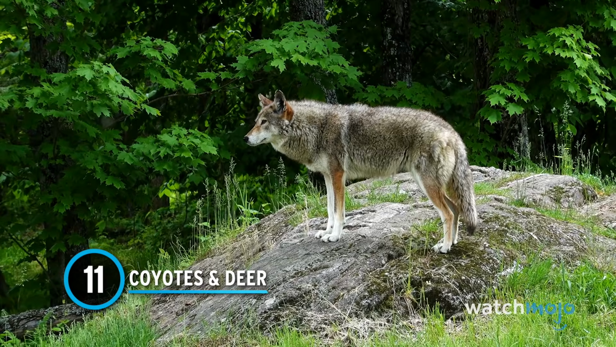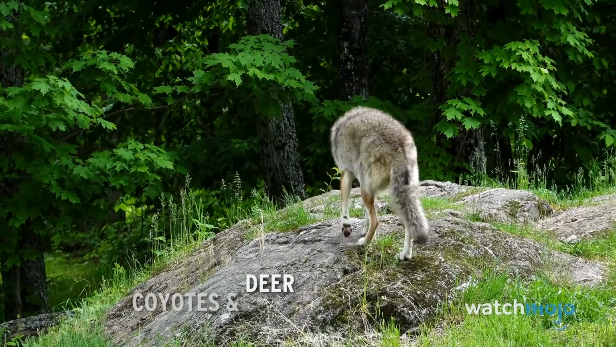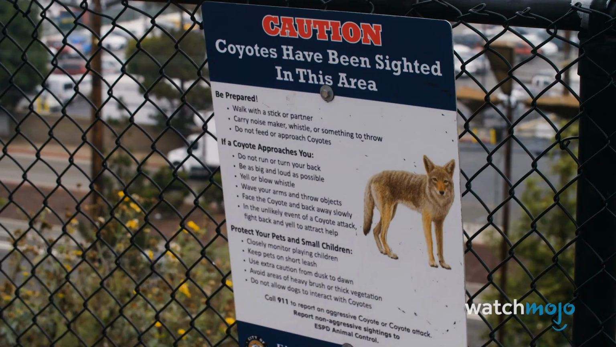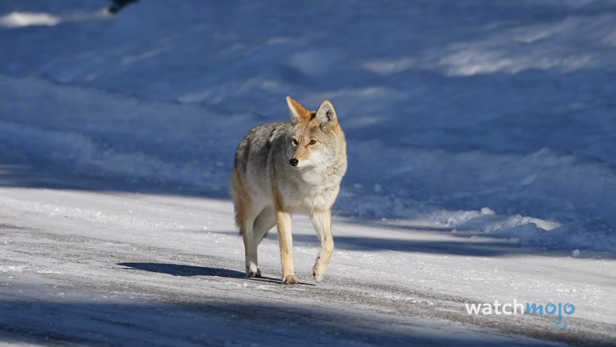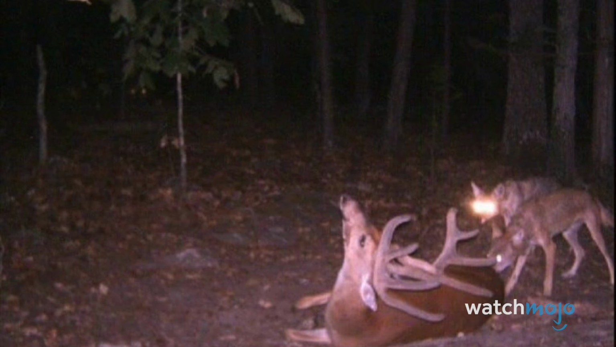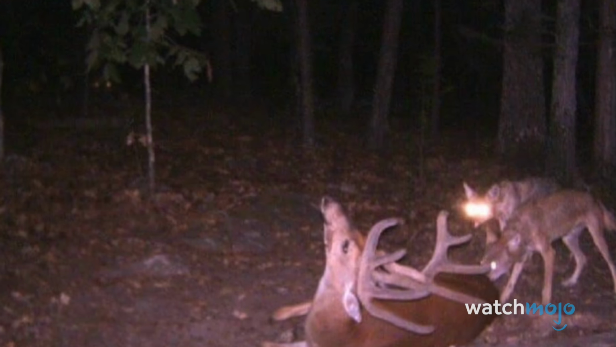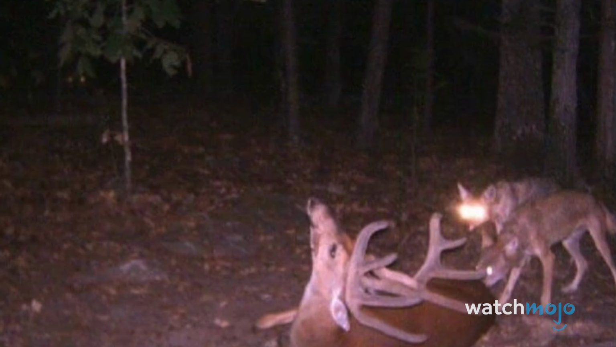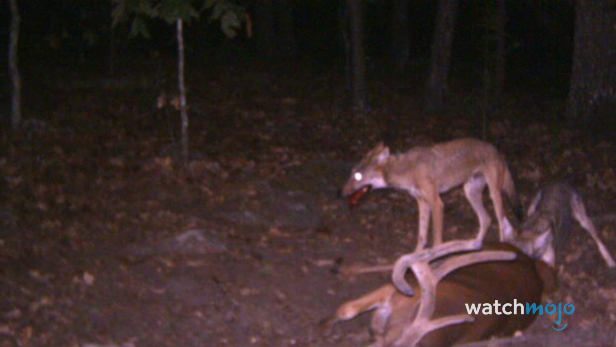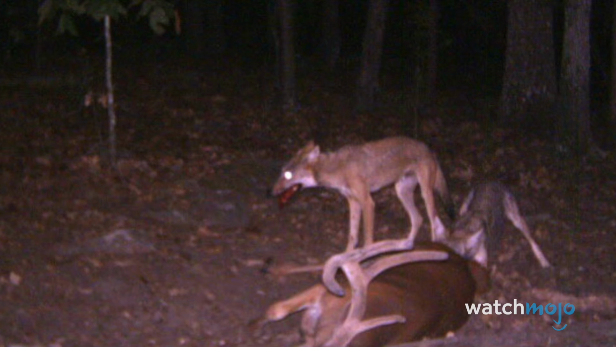Number 11. Coyotes and deer. Real-life nature can be beautiful, sure, but it can also be brutal and terrifying. In 2011, believed to be in the state of Montana, locals set up cameras to keep an eye on the coyote population. On top of seeing the furry friends, the cam also saw the destruction of a deer. A buck was ganged up on by 2 coyotes, one appearing to have glowing eyes thanks to camera trickery, making it seem more demonic. In a series of images that were taken, the buck is unfortunately ended by the attack.